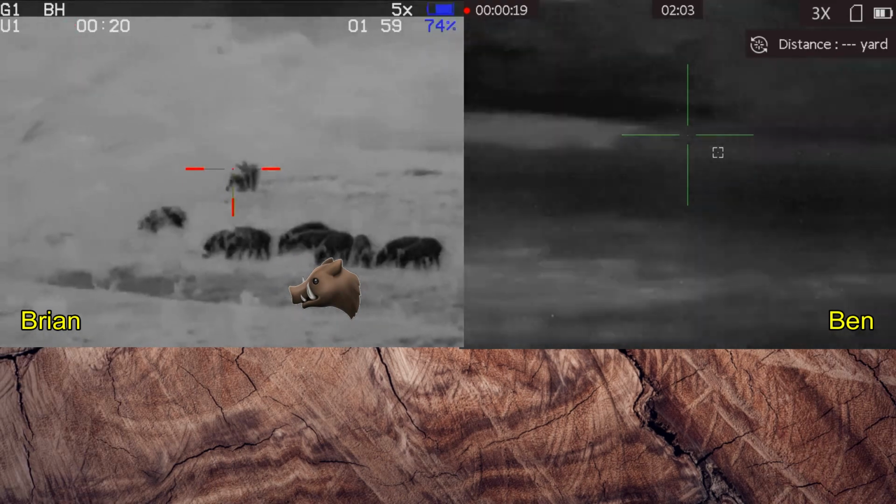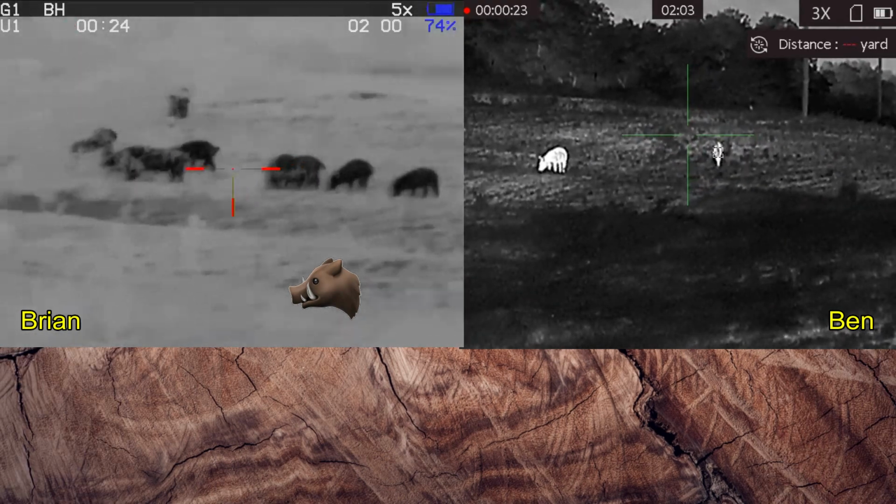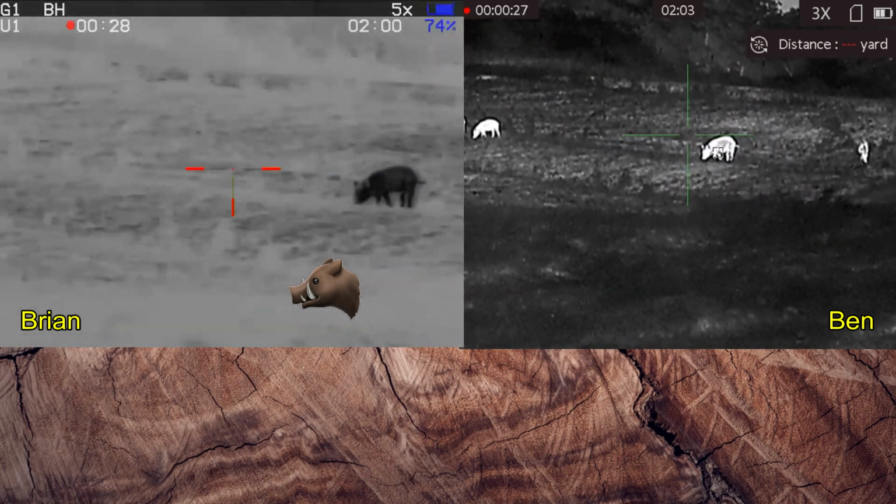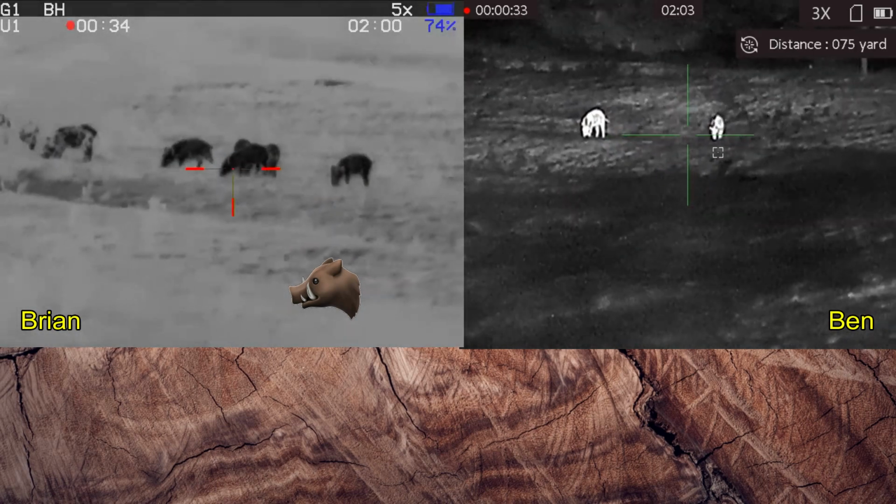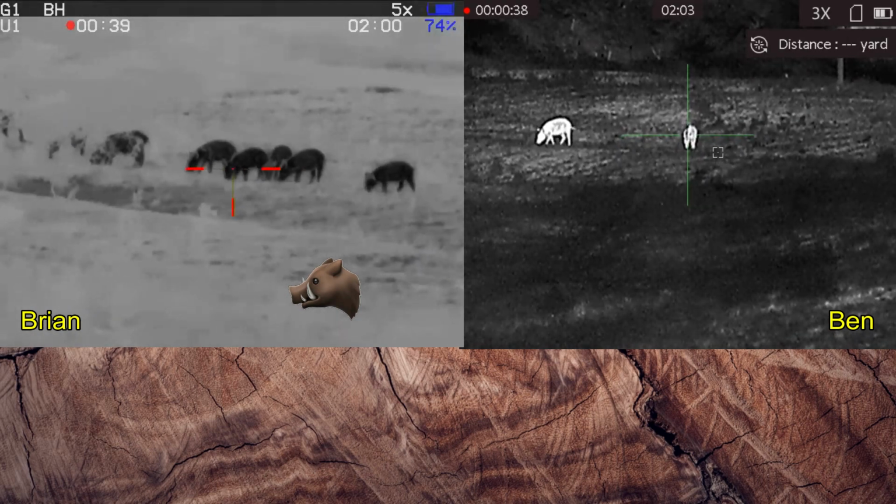I tripped over a fence wire at one point, but we finally got set up on the hogs. From this position, we have no shots to the left. The property line is about 30 yards behind the hogs and going away from us off to the right. Shoot ready. 3, 2, 1.